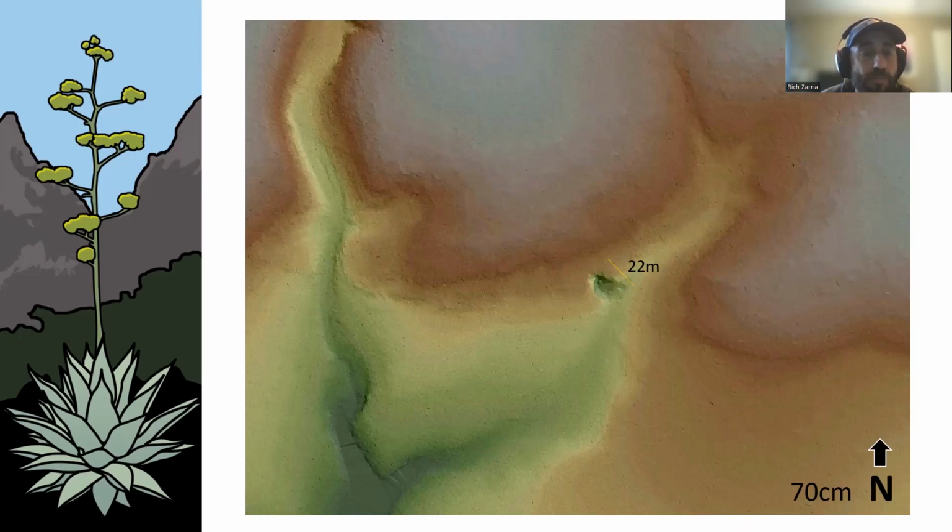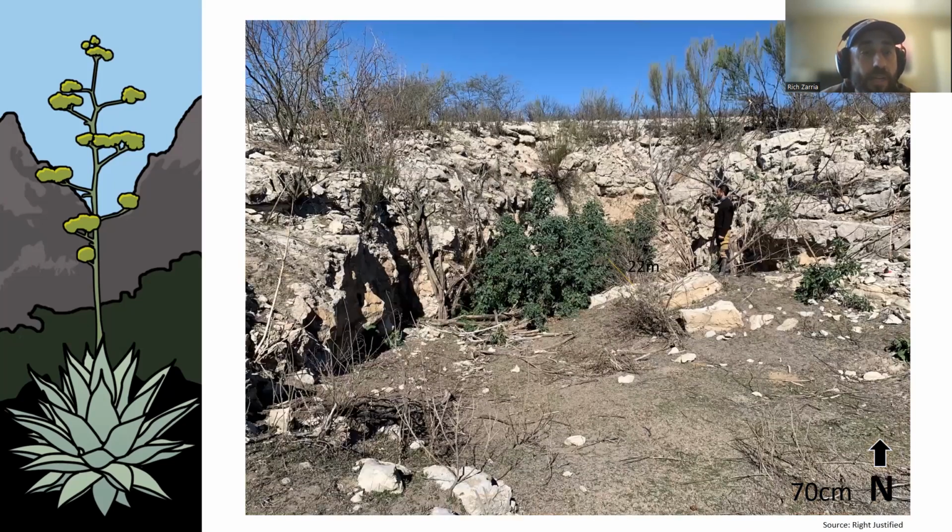This is what it looked like when we found it. Unfortunately, plugged by many decades of branches and sticks and trees, and so we weren't able to get a diver down there. But the groundwater is fairly close. We were hoping that would be more.